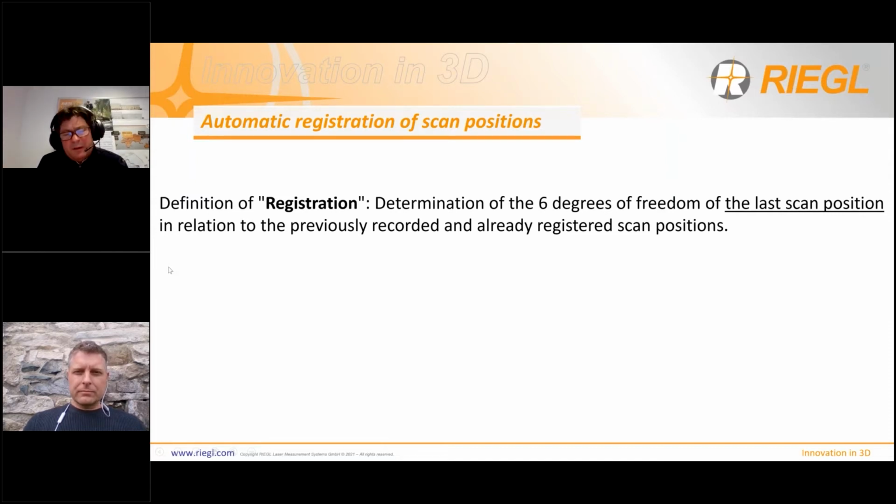One task is registration, which is one of the most difficult tasks, and we had a lot of development in the last years exactly on that. So what does registration mean? It's a determination of the 6 degrees of freedom of the last scan position in relation to the previously recorded and already registered scan position.